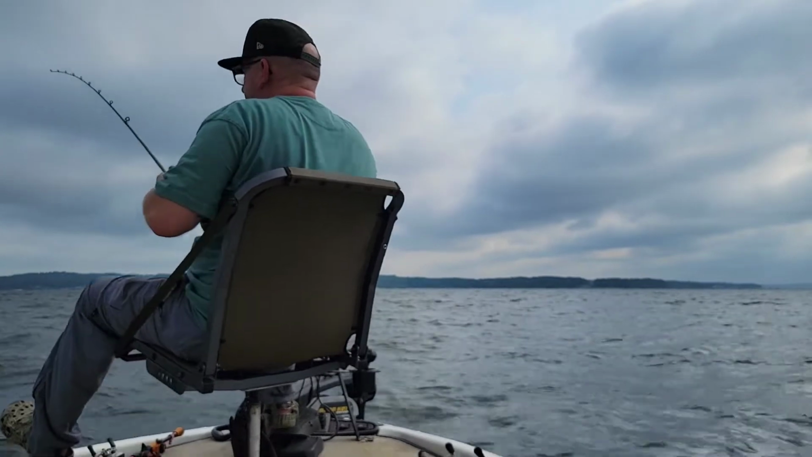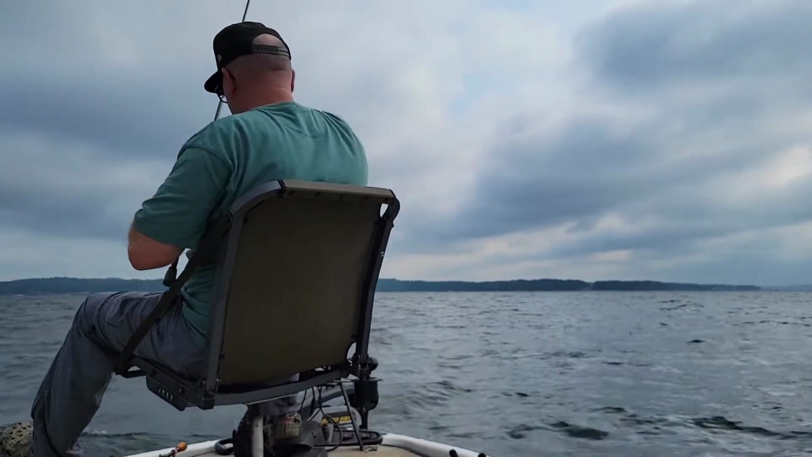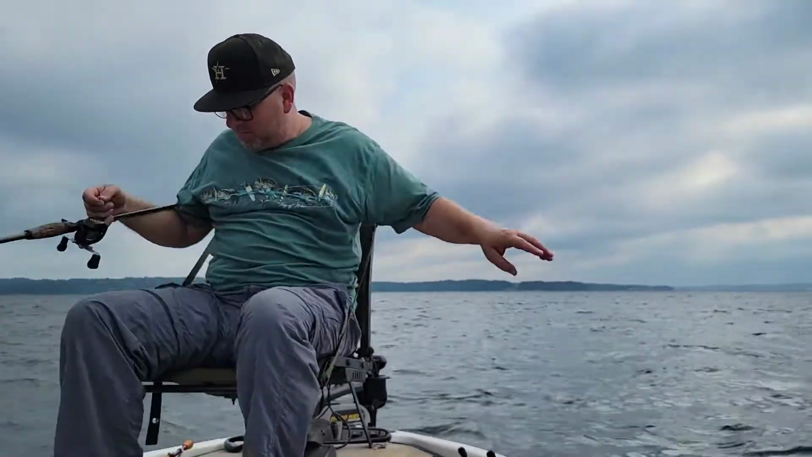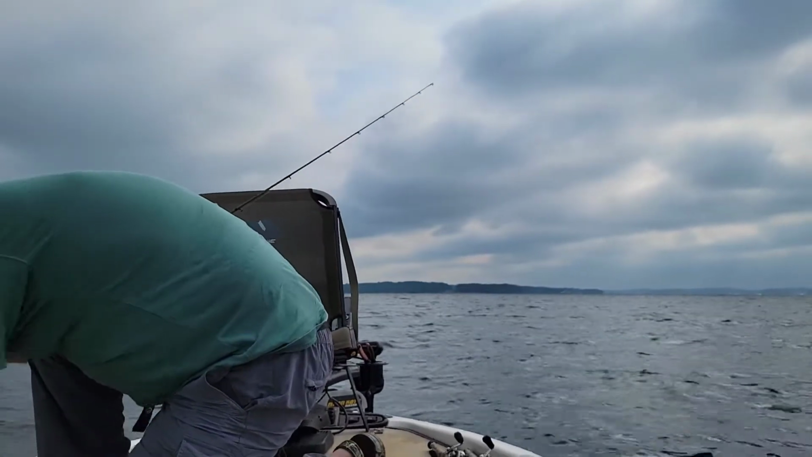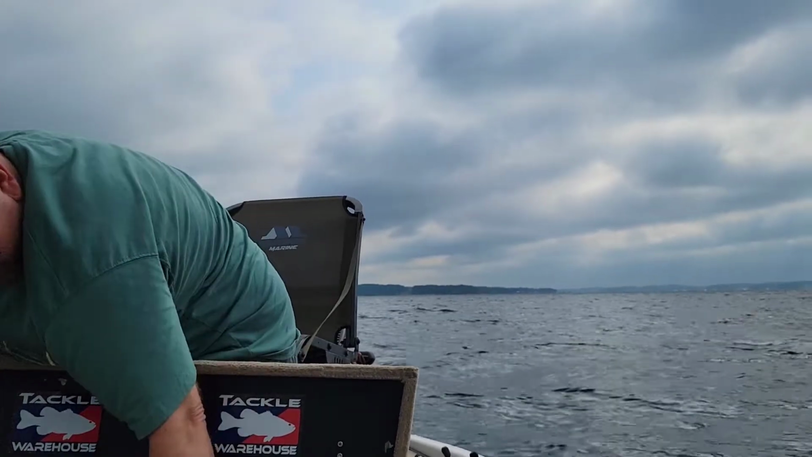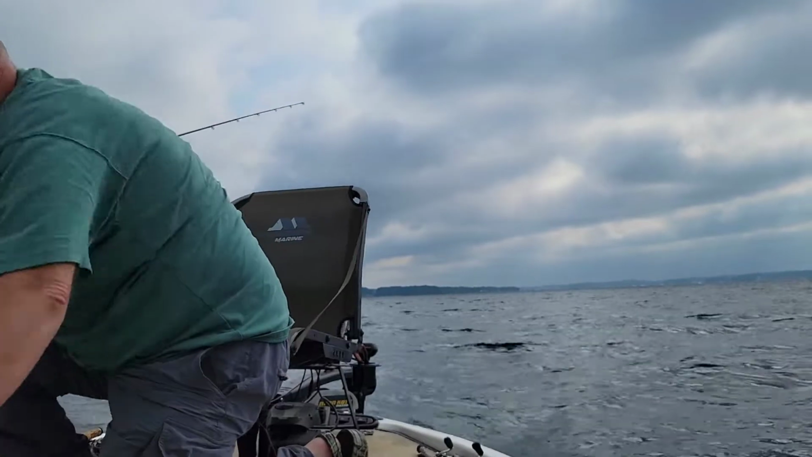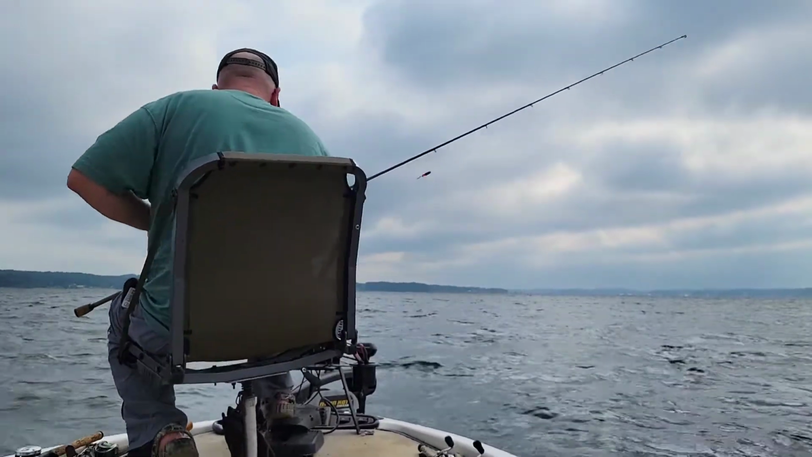Oh, I had a Kentucky completely rip that brush hog off. Just a little tip was left. Gotta get a new brush hog. Right there, Ziploc bag full of them.